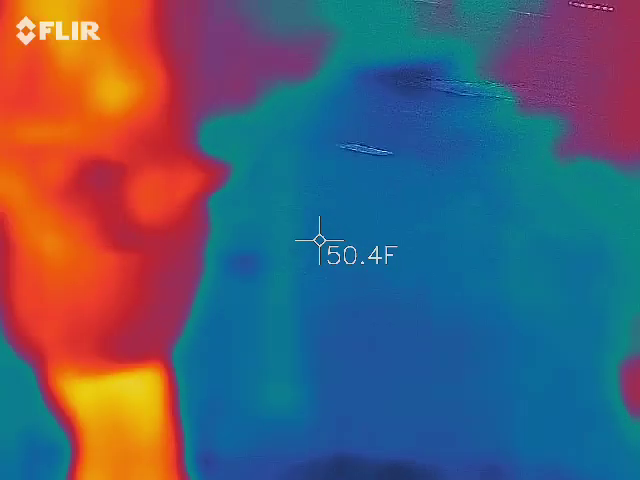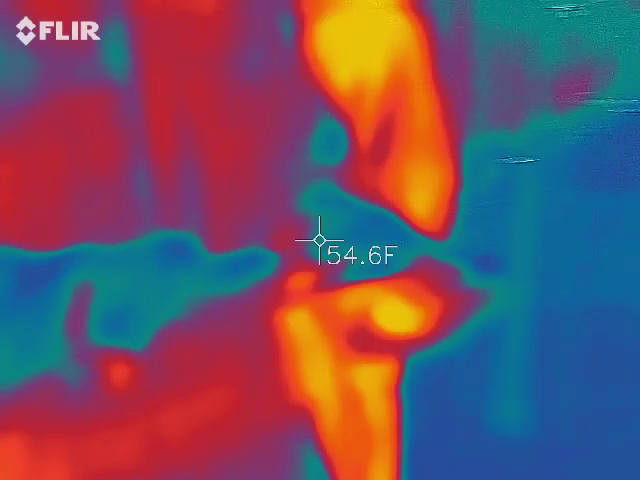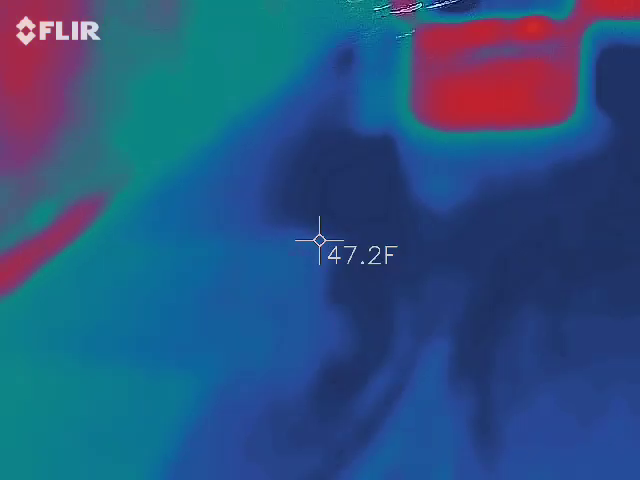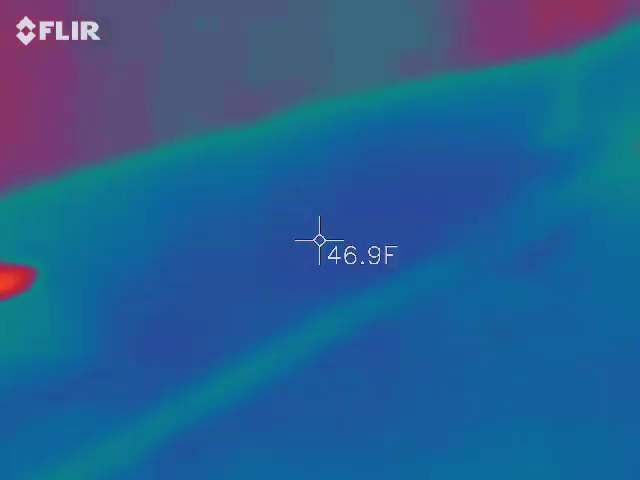So this is Philadelphia. This is Cumberland Street. So East Bay is at that light down there. That's where we were.